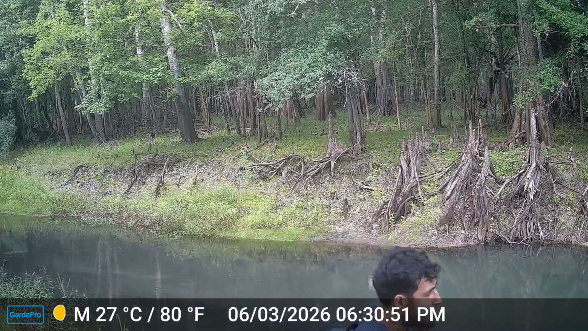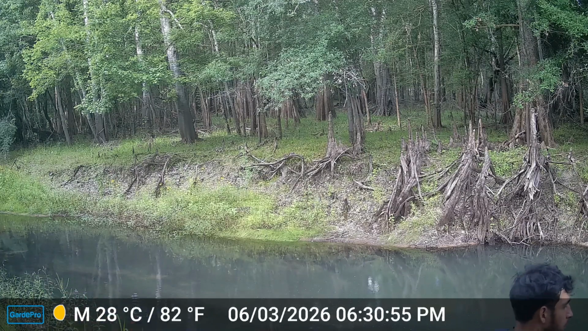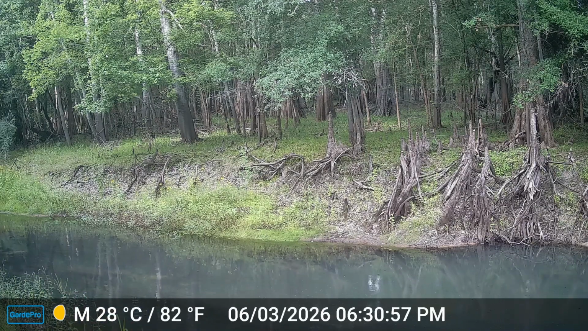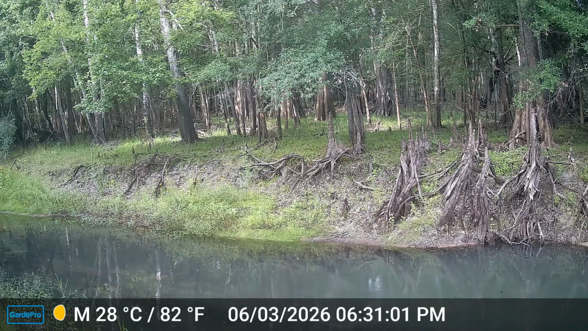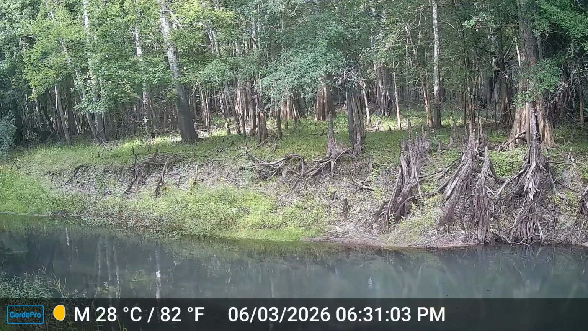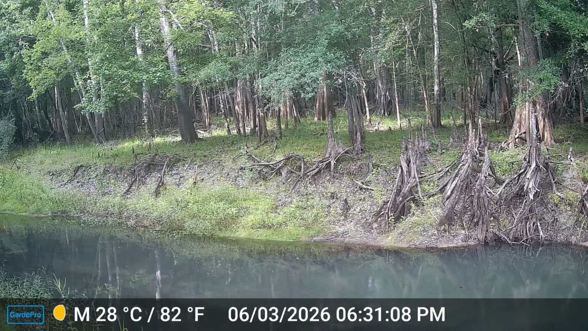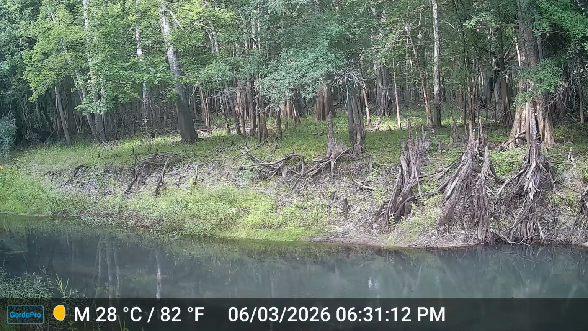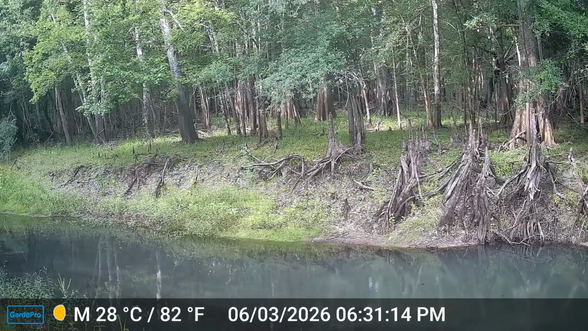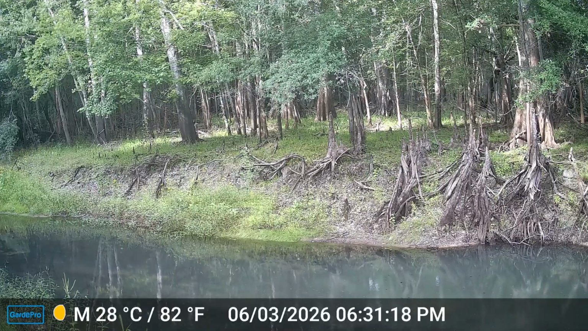There's a gar. There's another gar right here. And there's another one right there. Oh, don't do that. Go. Go. Oh, I had it. I touched it. Where? Alright, come on in the worm. Pick up.